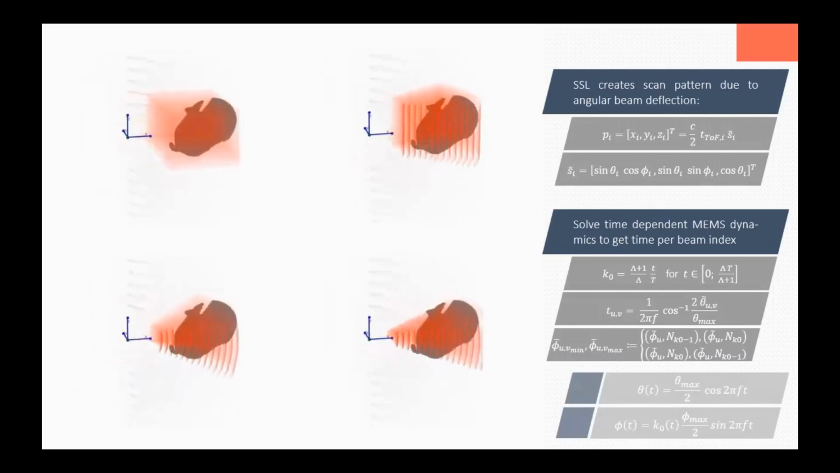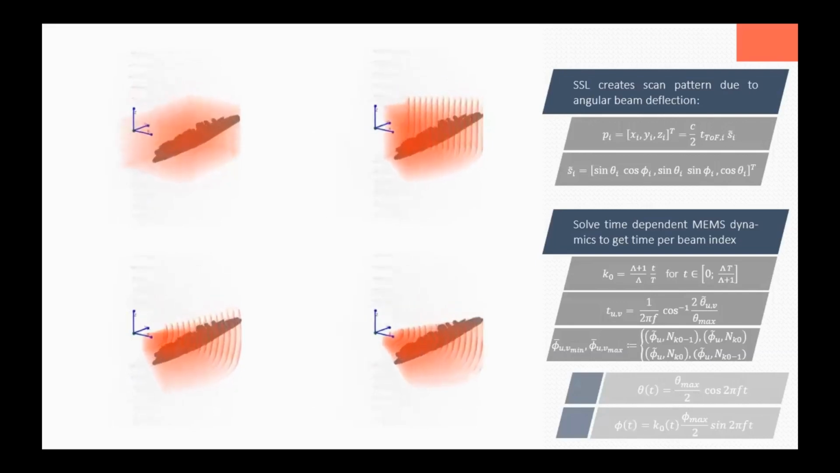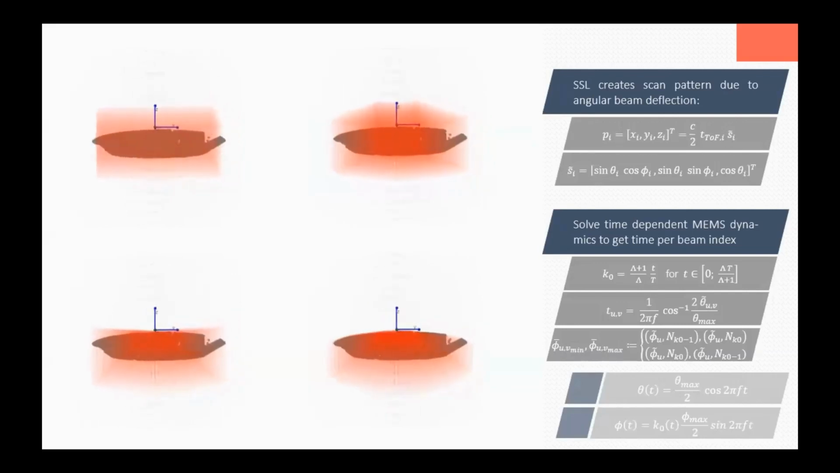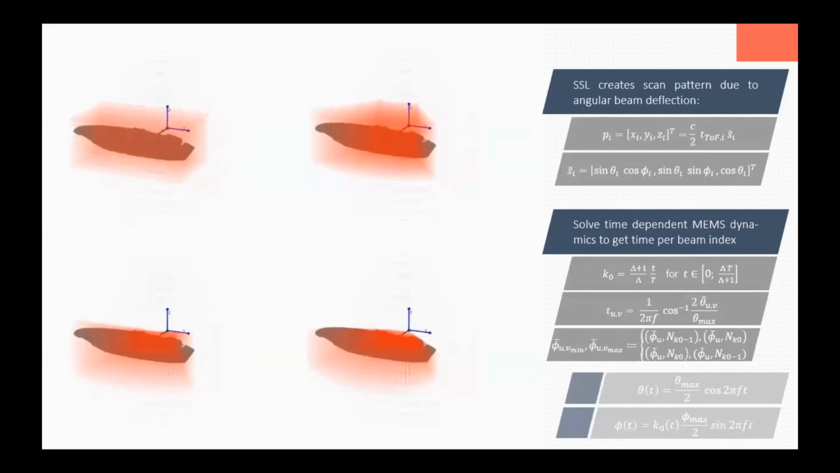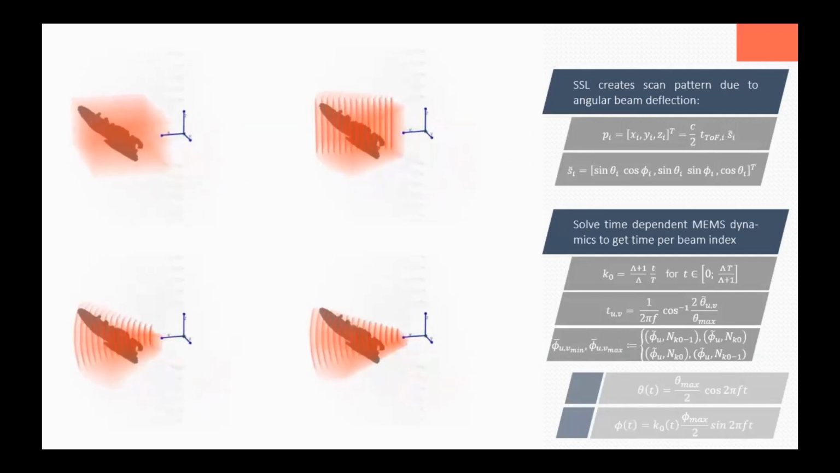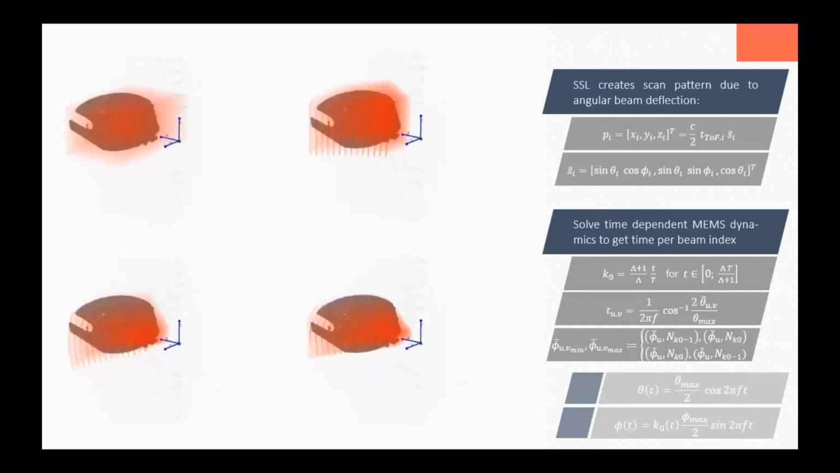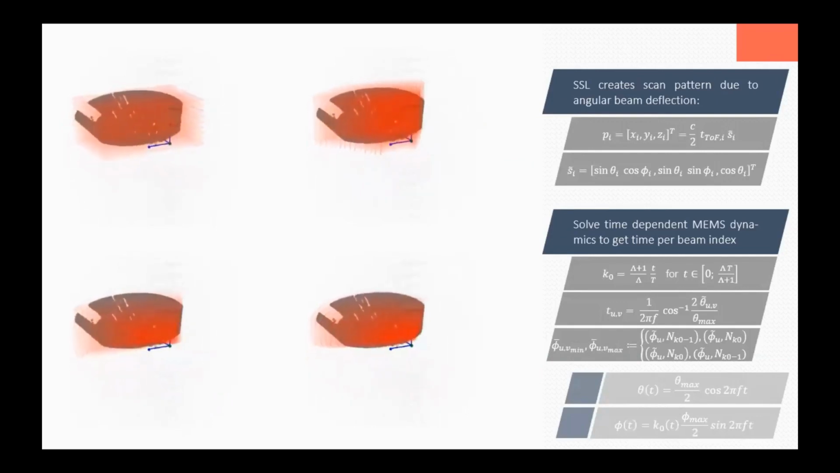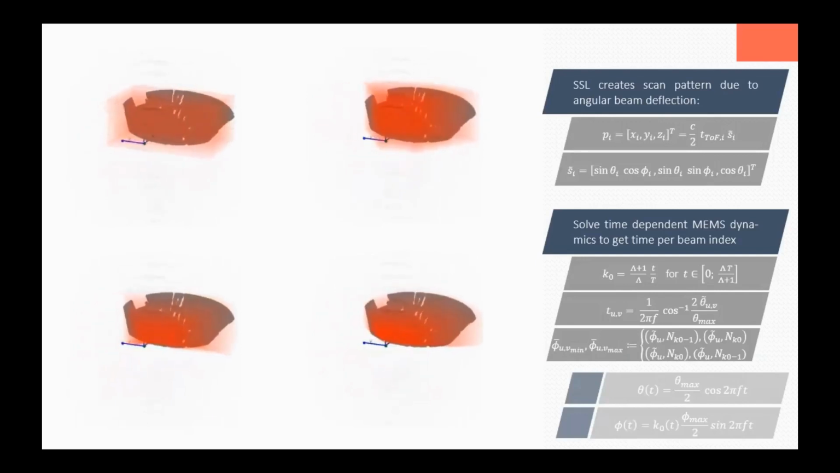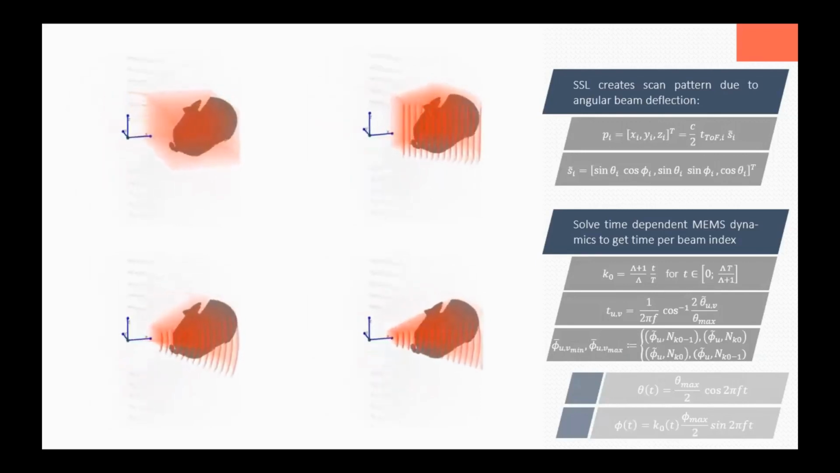Secondly, we make use of the fact that the mirror movements come from sinusoidal MEMS dynamics, which are time dependent. With the given LiDAR configurations, we are able to determine the exact time for each beam. With that, we get the vertical resolution for each beam index in the horizontal scan line, which allows us to reduce the 3D space we want to voxelize to the area where reflections can actually occur.